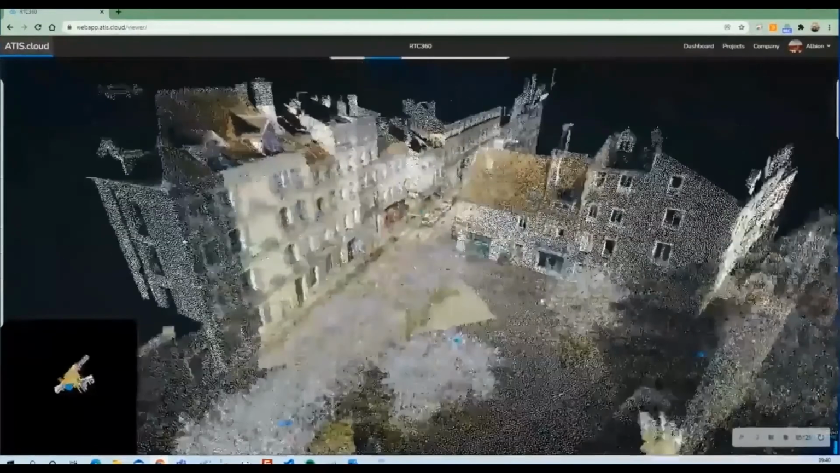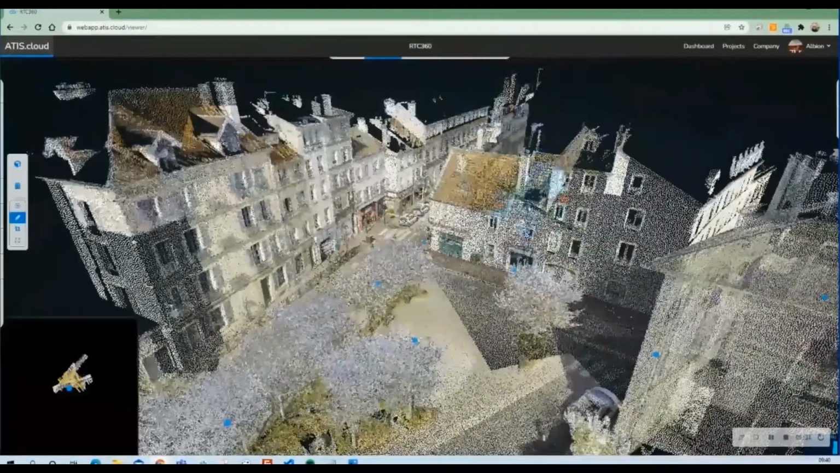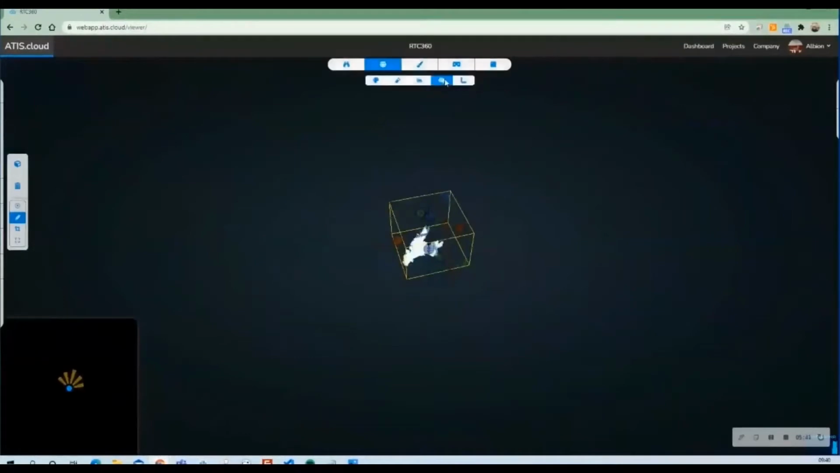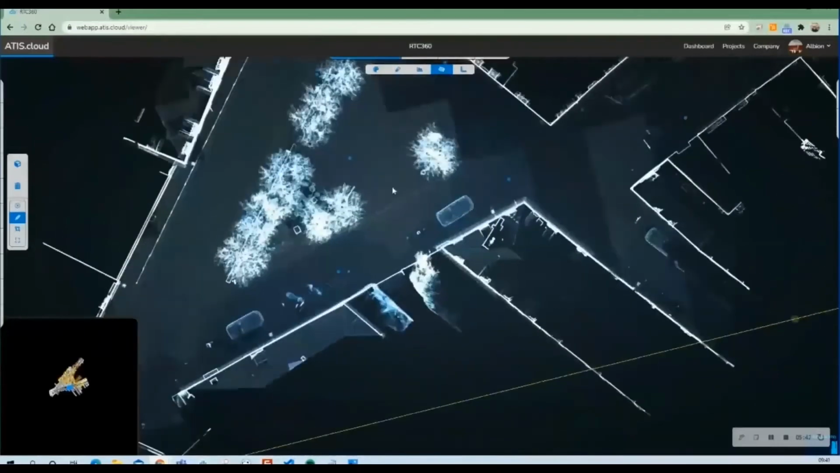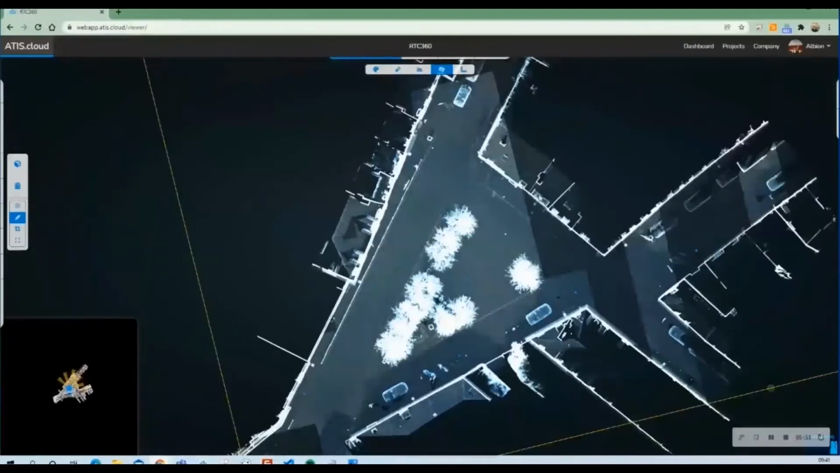Once you have your projects on ATIS.cloud, you can also, more than the measurements, create ortho images or analyze your project differently. So here I'm placing a clipping box and using the mode X-ray. You can place yourself on top of the project before exporting the ortho images to do any kind of measurement.